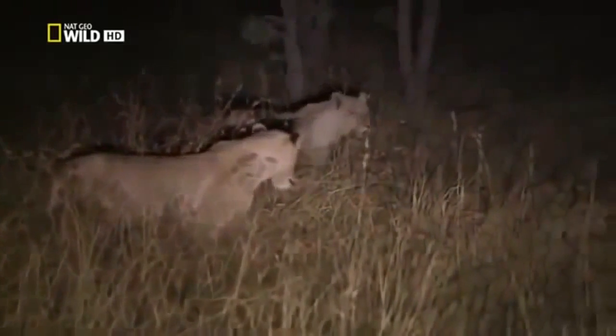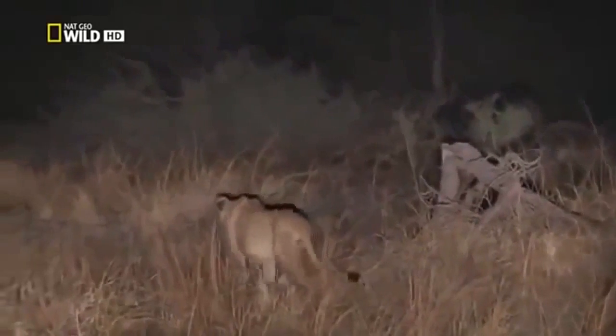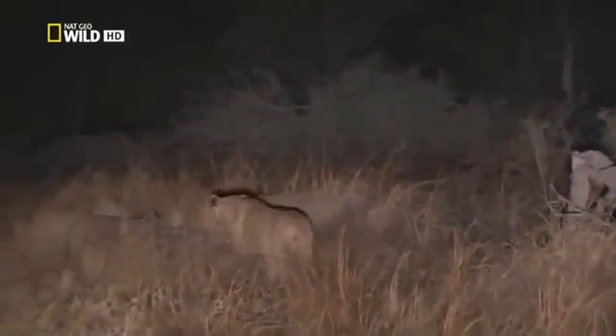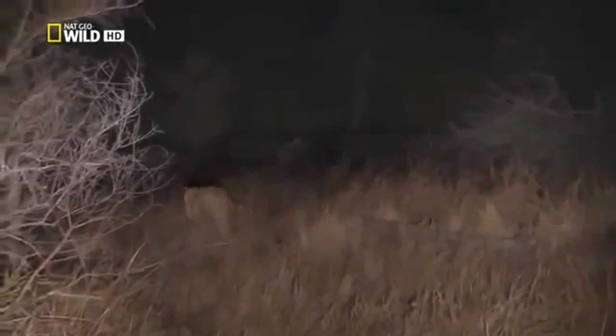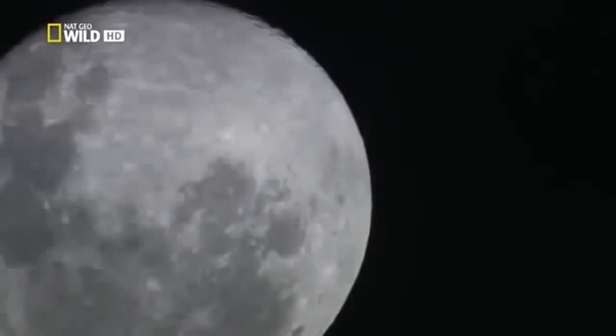Previously, we had to use spotlights. Their powerful beams permitted us to follow the animals, but the strong illumination also allowed the animals to see each other. We altered the very behavior we were trying to film. Yet without light, conventional cameras can see nothing, even under the brightest of moons. But now, we have the means to see into the darkness.